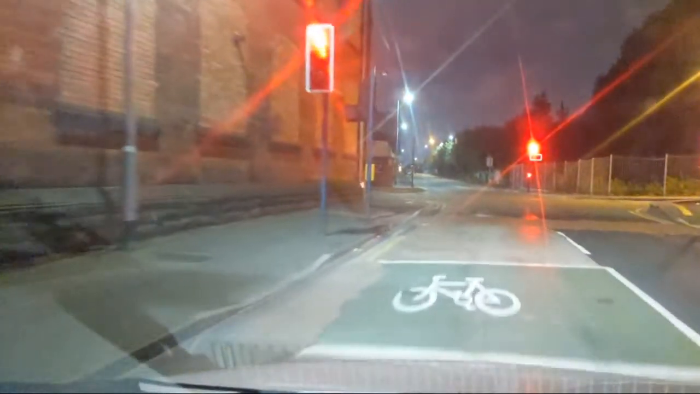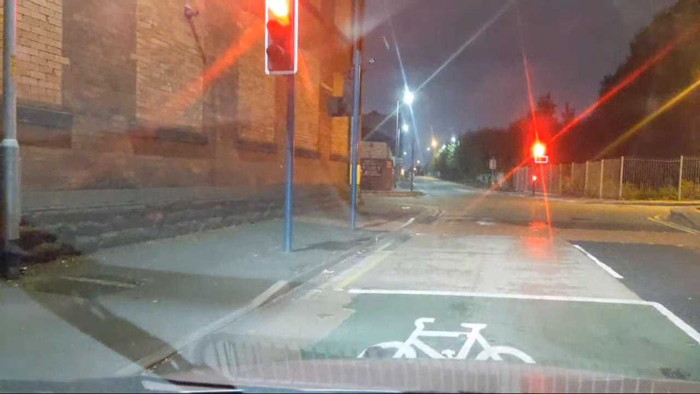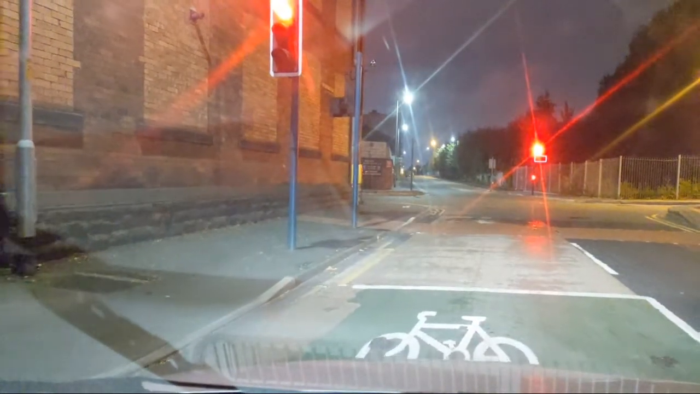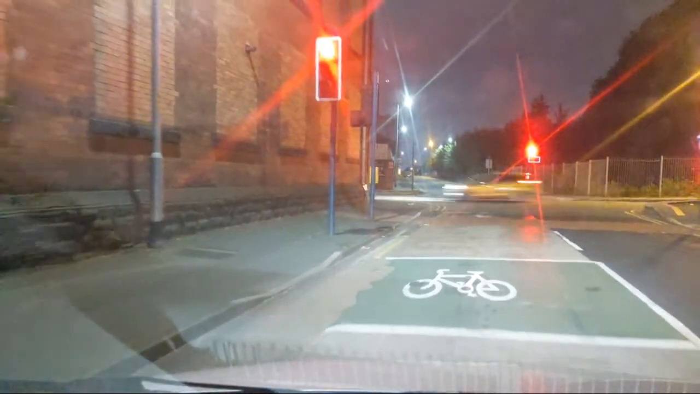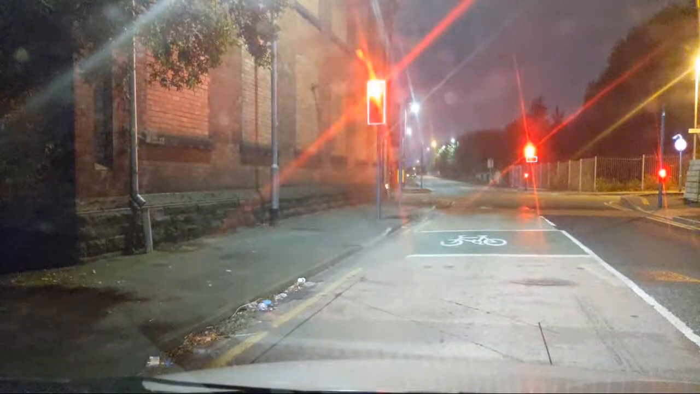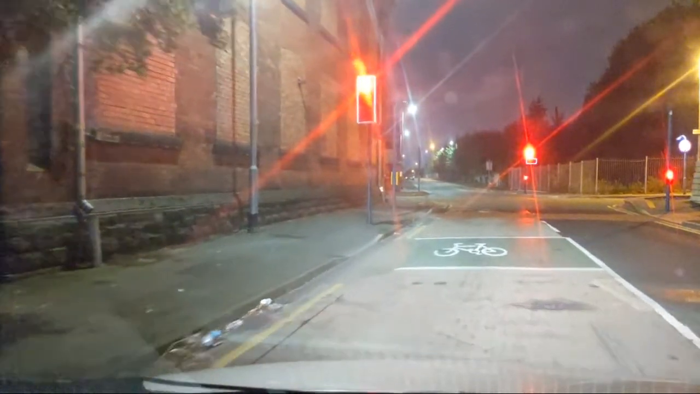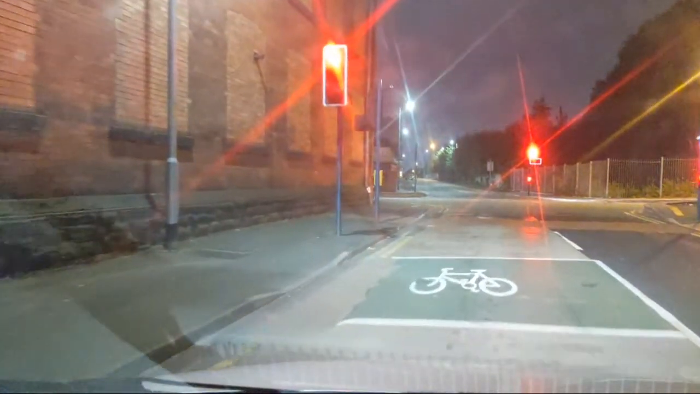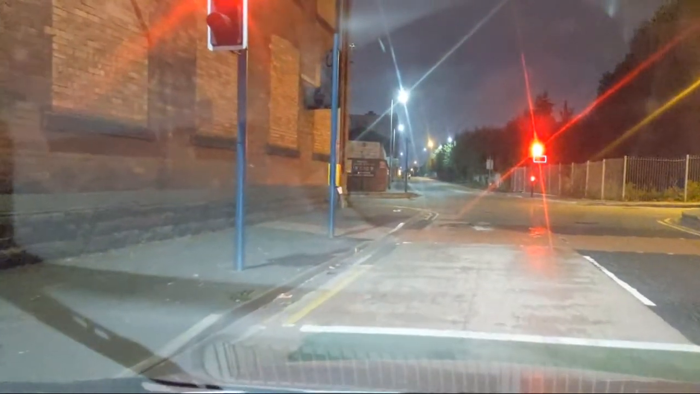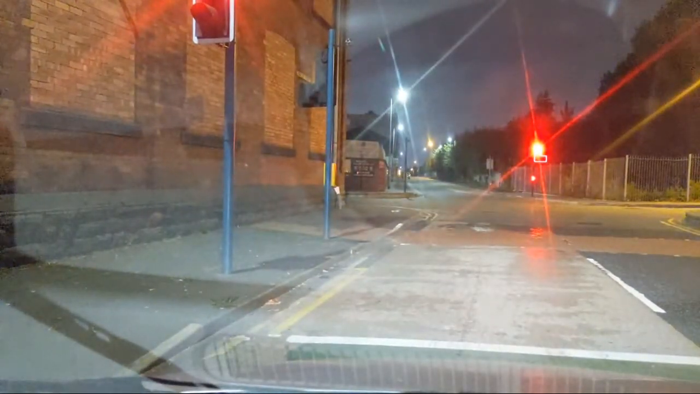I'm not going to get through them. I'm going to go backwards because these are trigger sensitive traffic lights. So if it thinks I've gone over, then it won't think there's anyone here, which means they won't change.